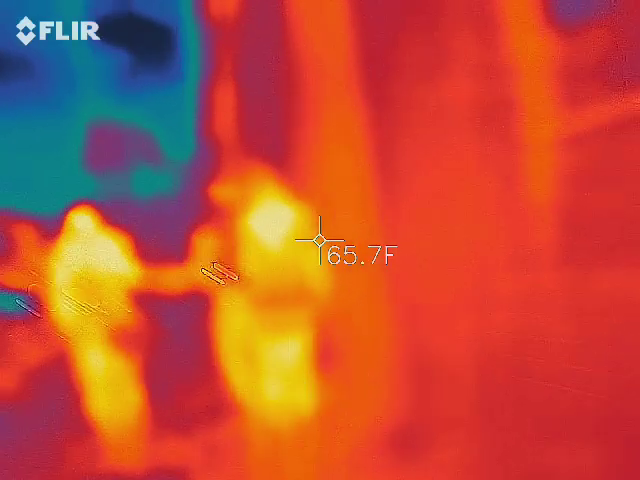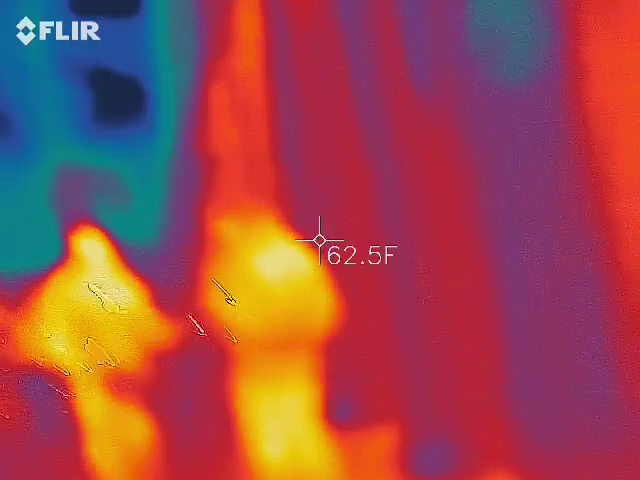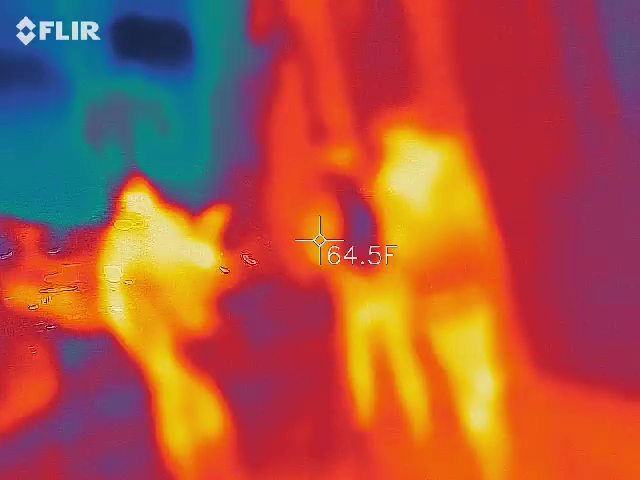Not very cold. They're playing Jamaican music in an Irish pub.